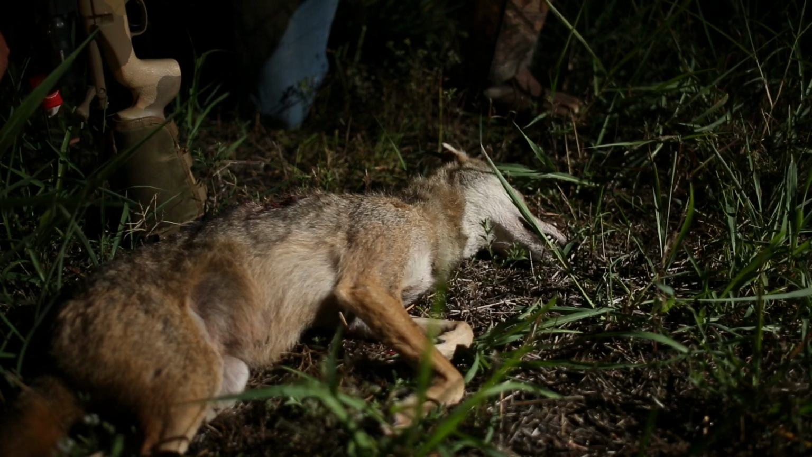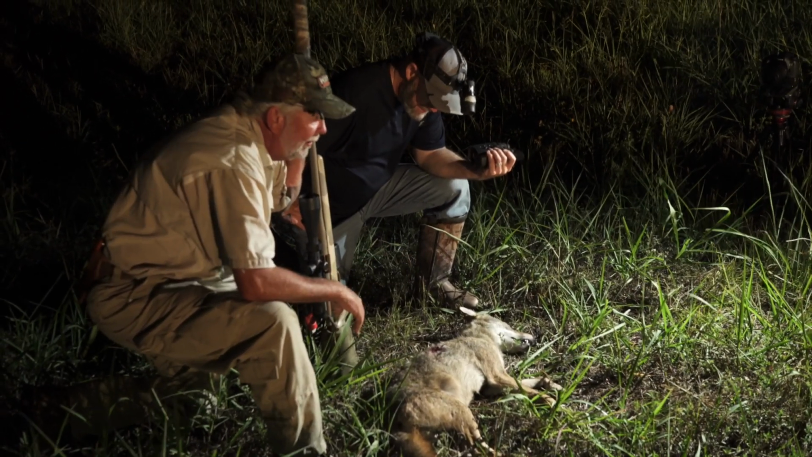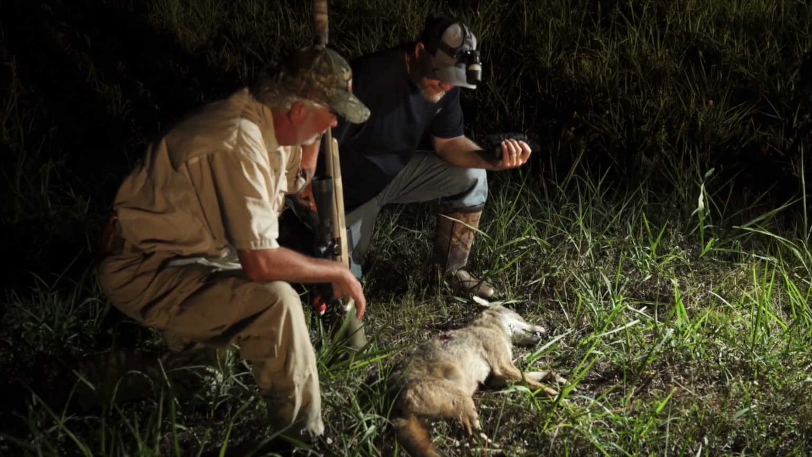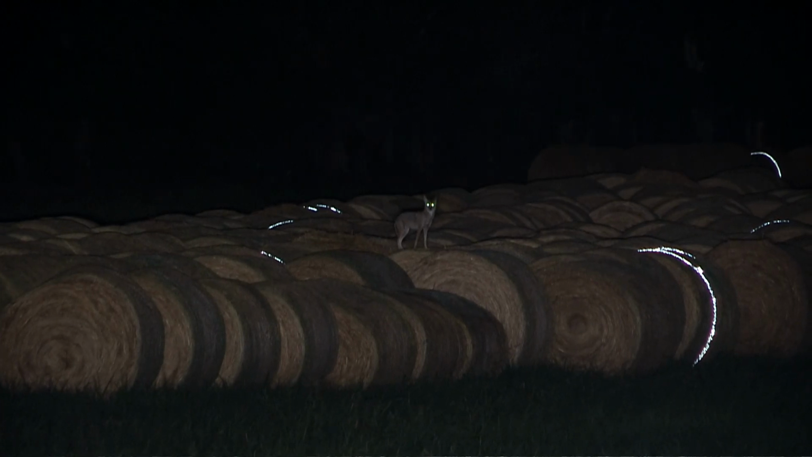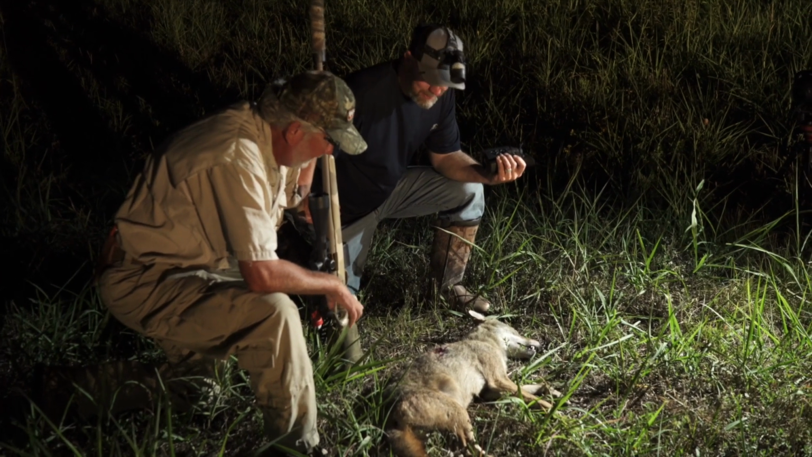Right now, we got pups in the den, pups that are just starting to roam. We never played a distress sound. Just a little bit of canine sounds, and shoot that old coyote. He jumped up on them hay bales. He wanted to see what we had. Yeah, he did. No doubt. He didn't come charging. No, sir. He was cautious, but not quite cautious enough.